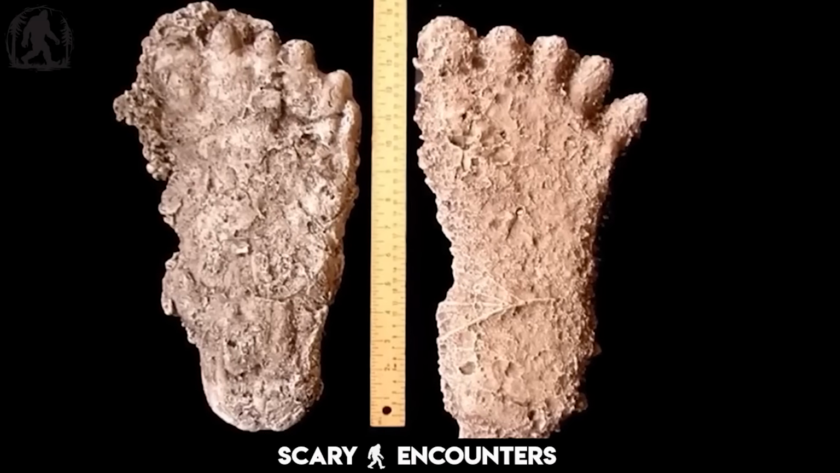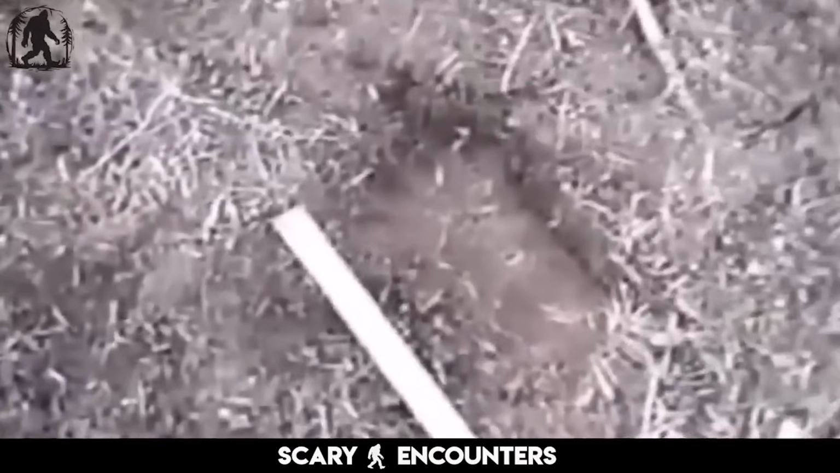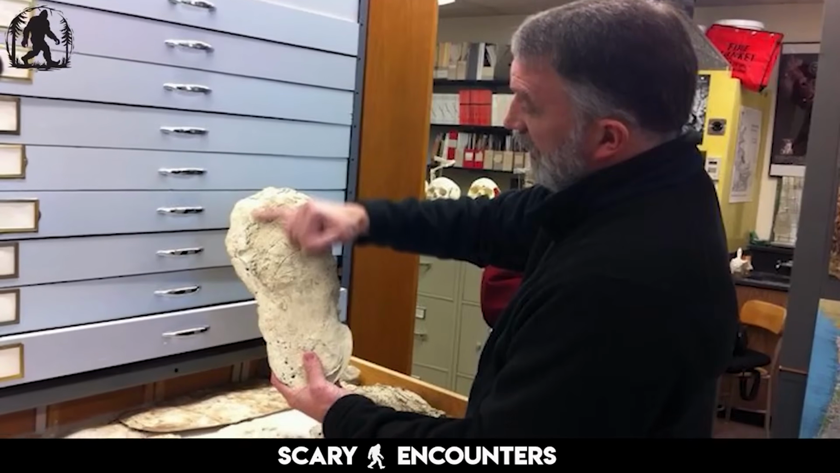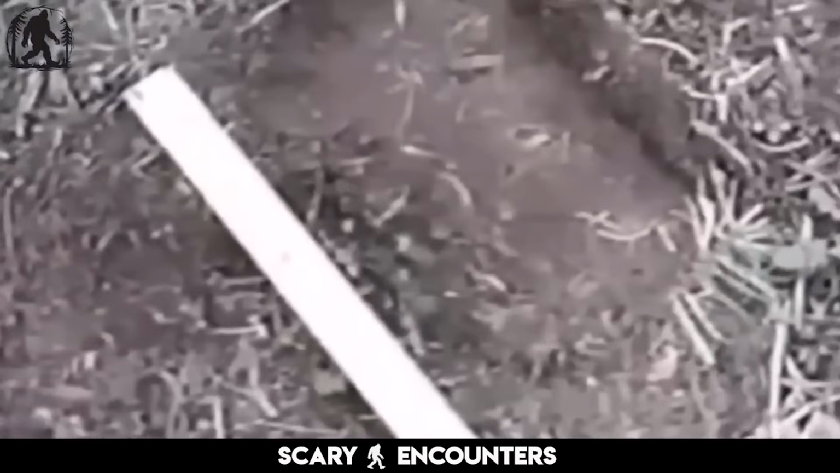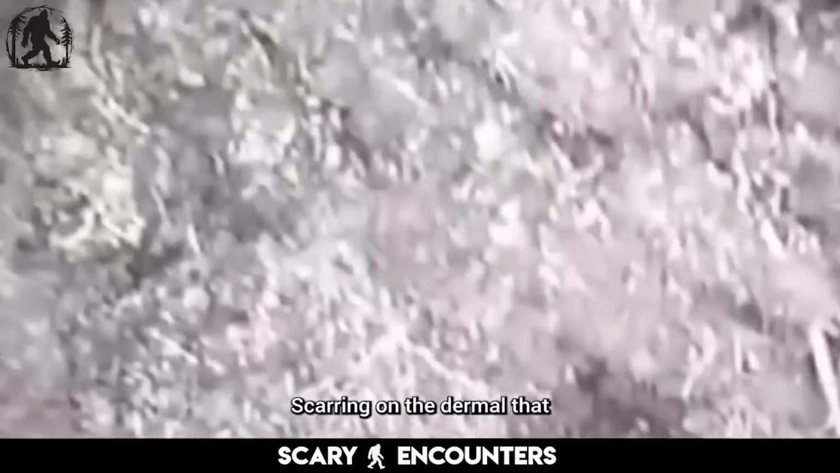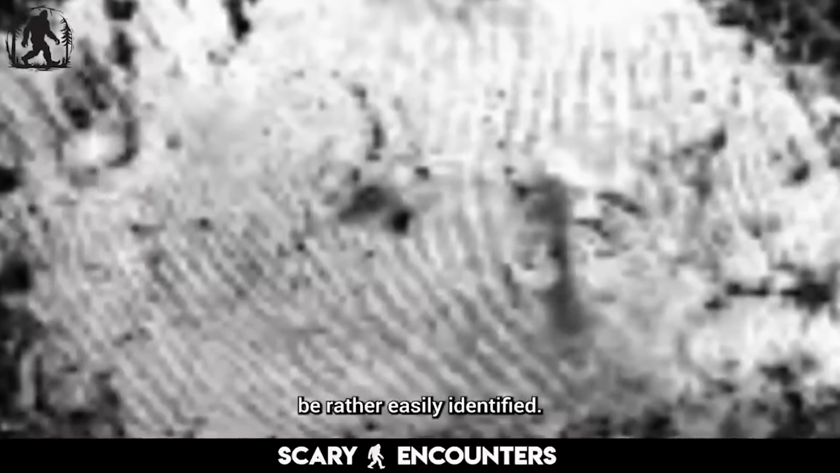As the drizzle fell over the print, something unexpected happened. The skin texture, barely visible, began to fade before Meldrum's eyes. It was as if the moisture was erasing a real imprint rather than exposing an artificial one. That was difficult to ignore. Scarring on the dermals that remained consistent over years, so much so that individuals could be rather easily identified.